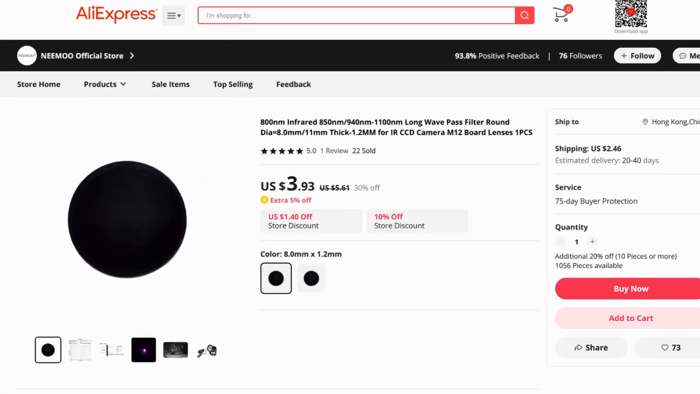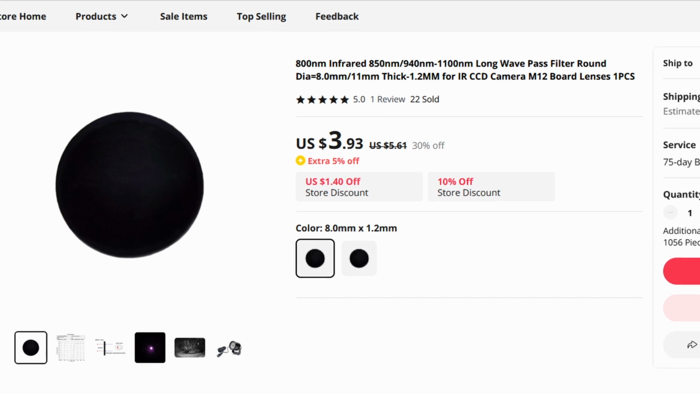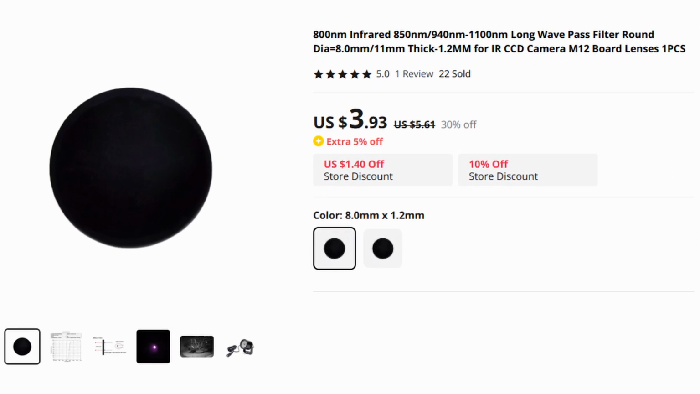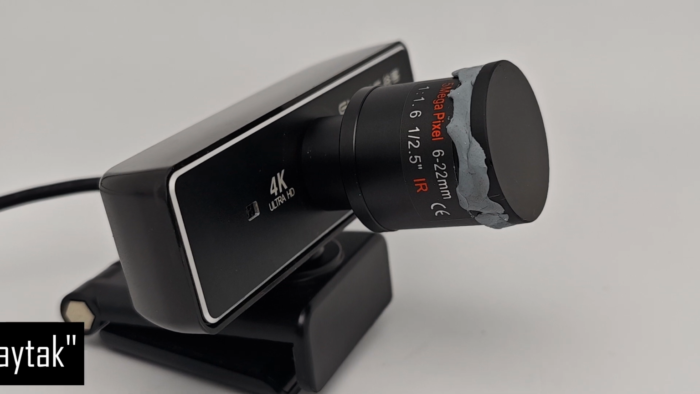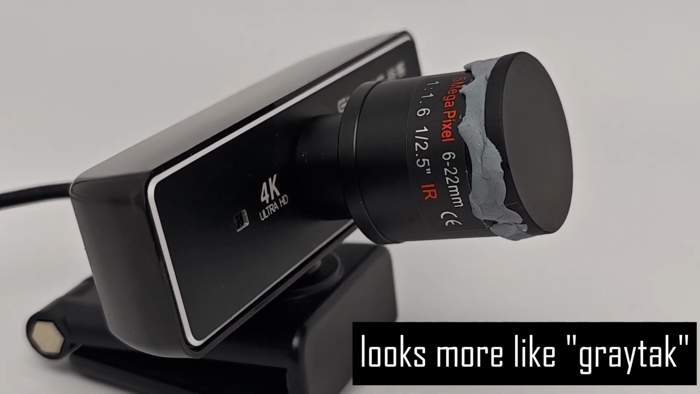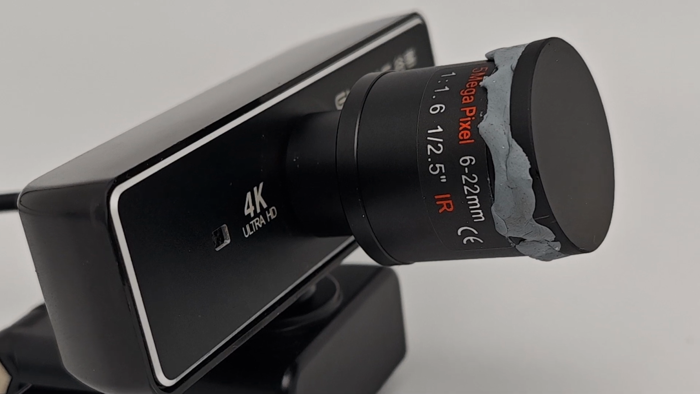I added a long pass filter to the front of the lens. This blocks all visible light, leaving only the infrared light behind, to be collected by the image sensor. I got this filter from AliExpress. I temporarily used blue tack to attach the long pass filter onto the front of the lens for testing. Later I will glue it into place.